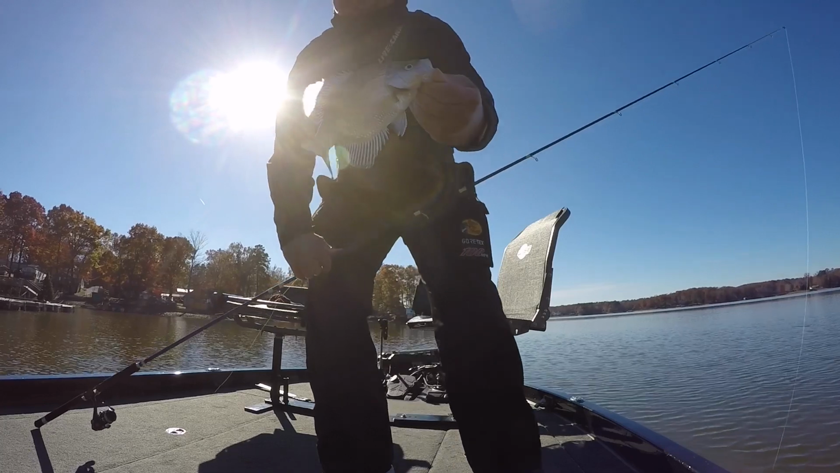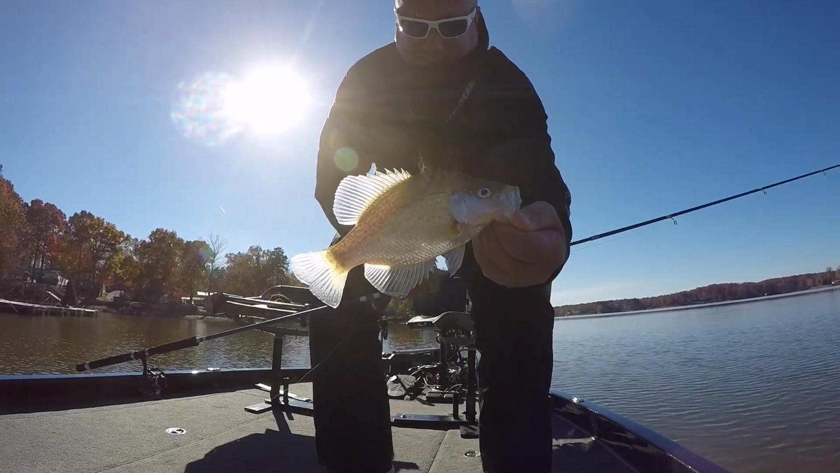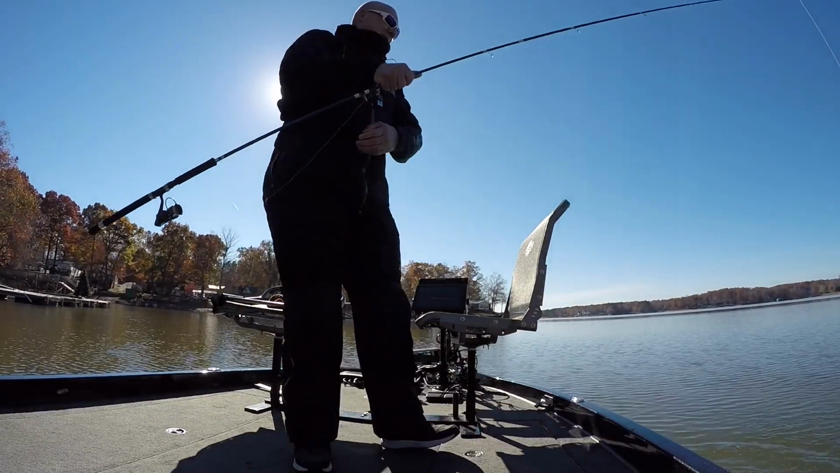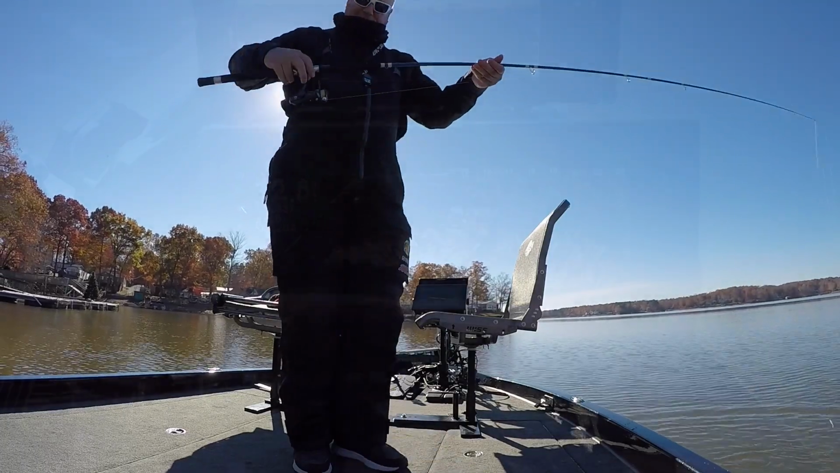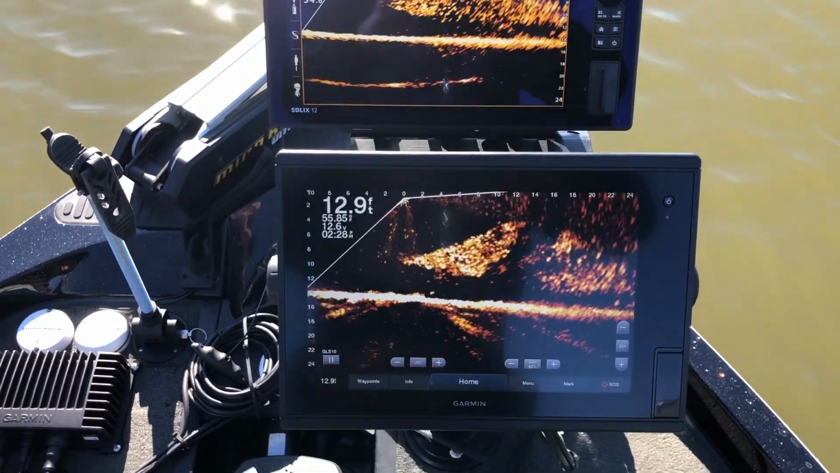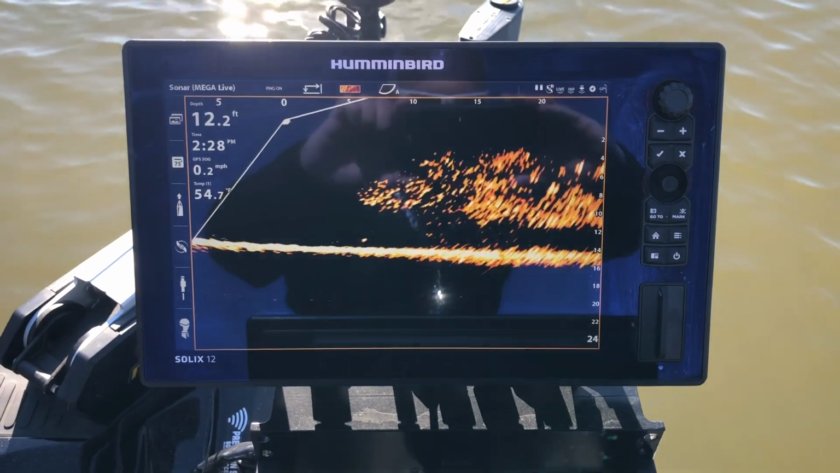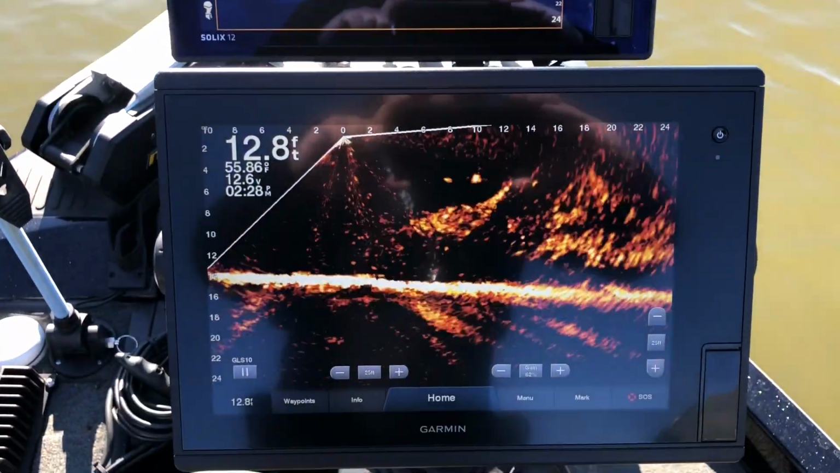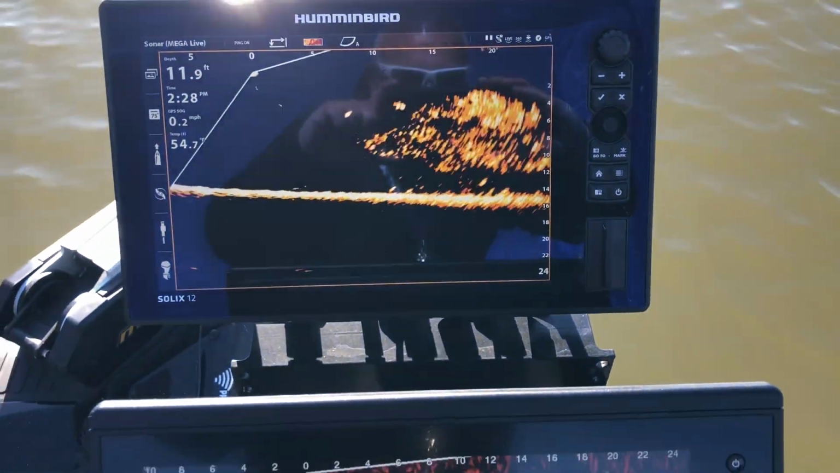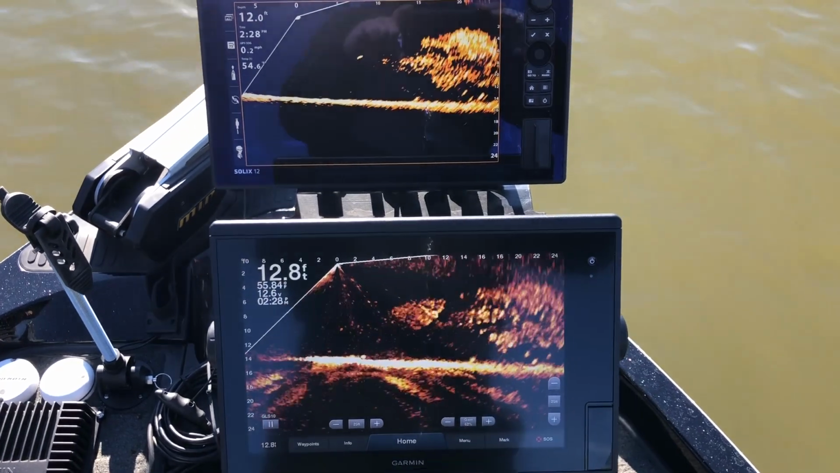Not too bad for the first one in the brush pile. Show y'all all the bait fish that's coming through here on these units. Bait fish, lots of them.